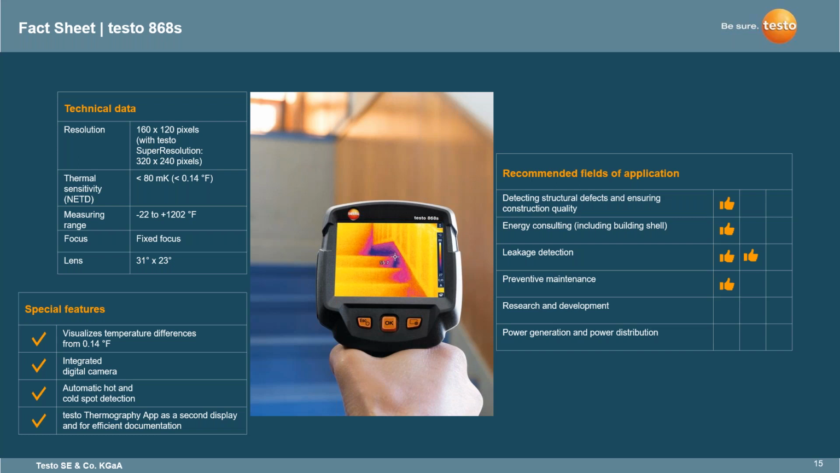The other aspect of this is the Testo Thermography app. You can use that as a second display and for efficient documentation. So if you need to make any kind of quick notes or a quick report for just a quick spot, the Testo Thermography app, which is free, and we'll cover that shortly, lets you get reports quickly and effectively through the app.